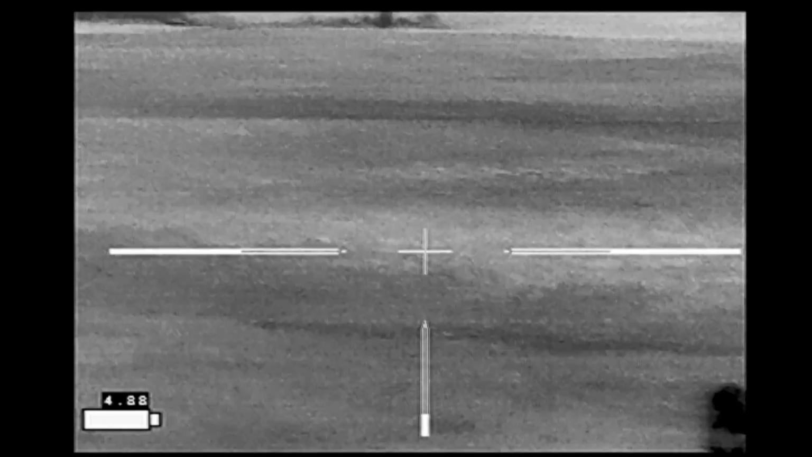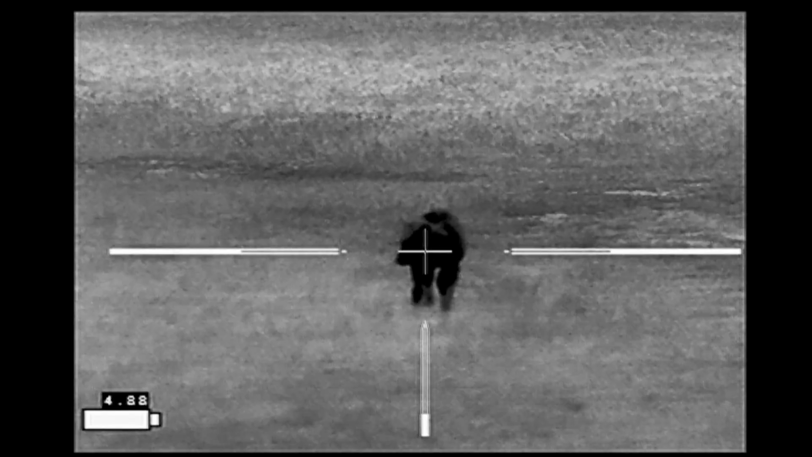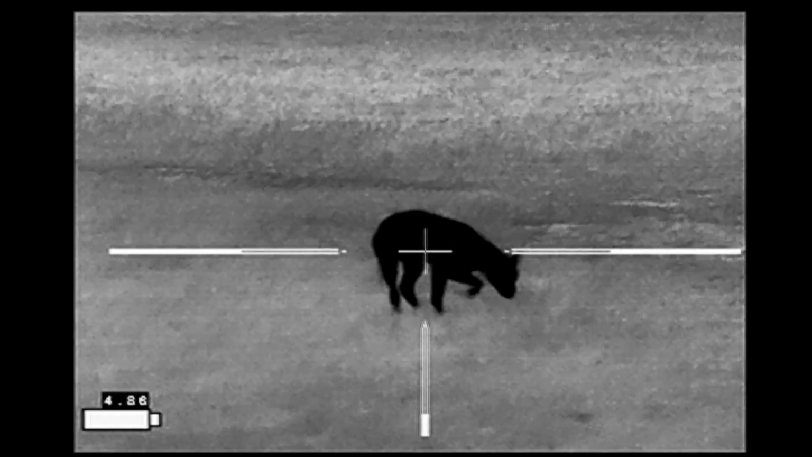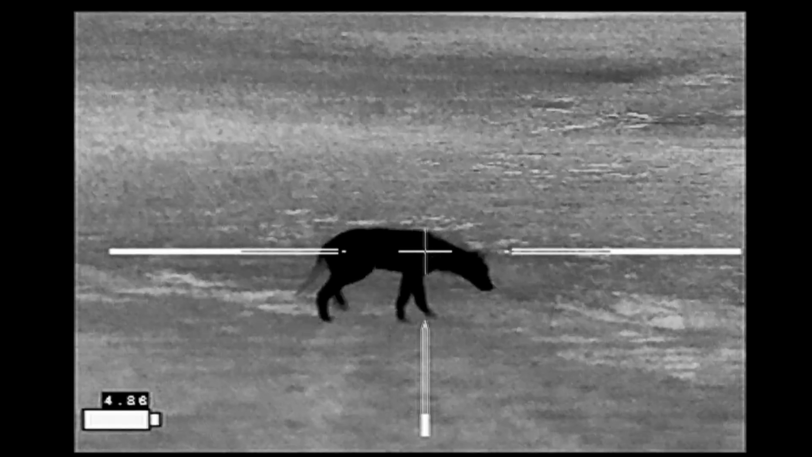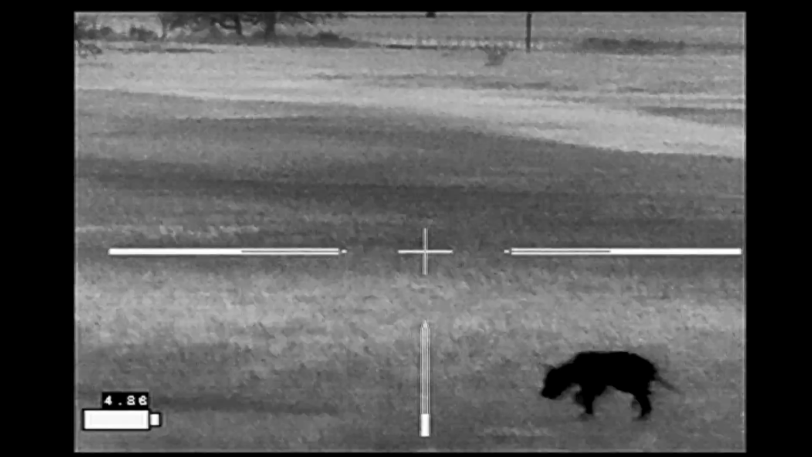And the wind is blowing in his general direction. He's not taking much notice of me, or he just doesn't care. Either way, this would have been an ideal shot. He takes notice of me, not too bothered, and goes on about his business.